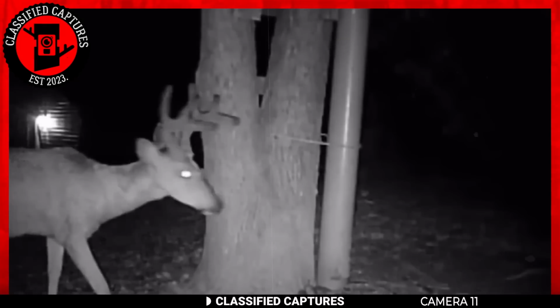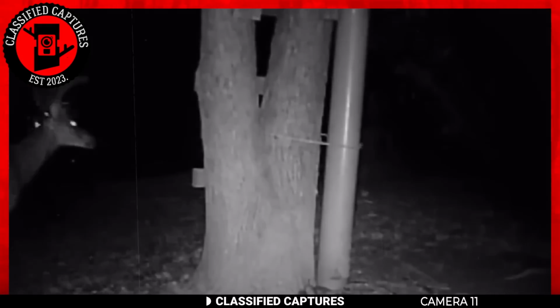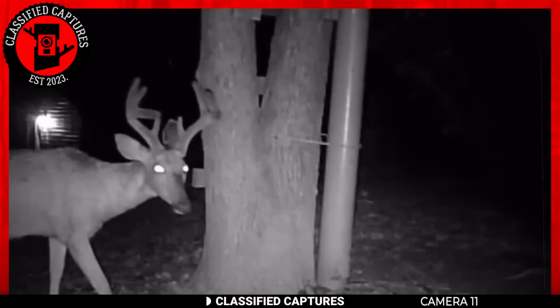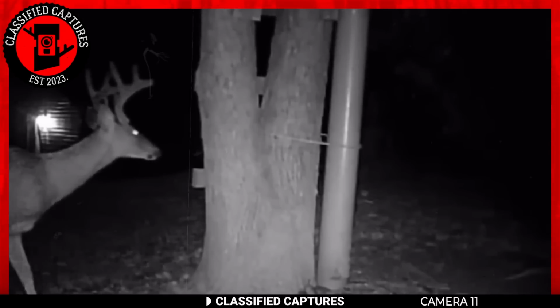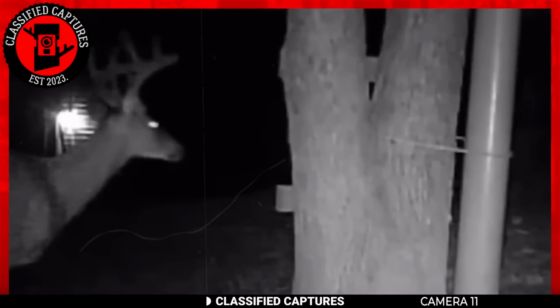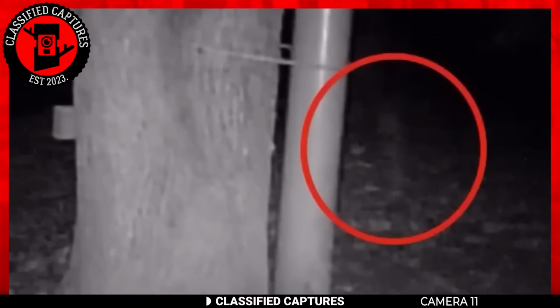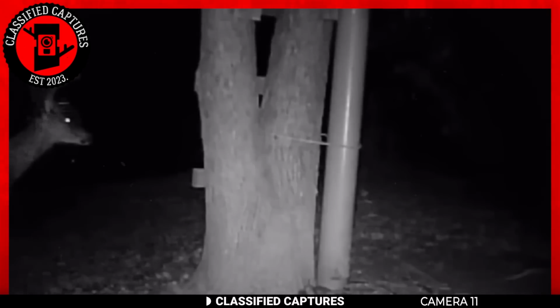Can animals sense otherworldly creatures? Well, here's a trail cam footage that answers this question. In the footage, we see a deer standing by a tree going about its business when it suddenly stops and looks to the right. It's almost as if it felt something move in that area or direction. If you pay attention to the footage just around that time, you can see it. Something transparent moves in that area.